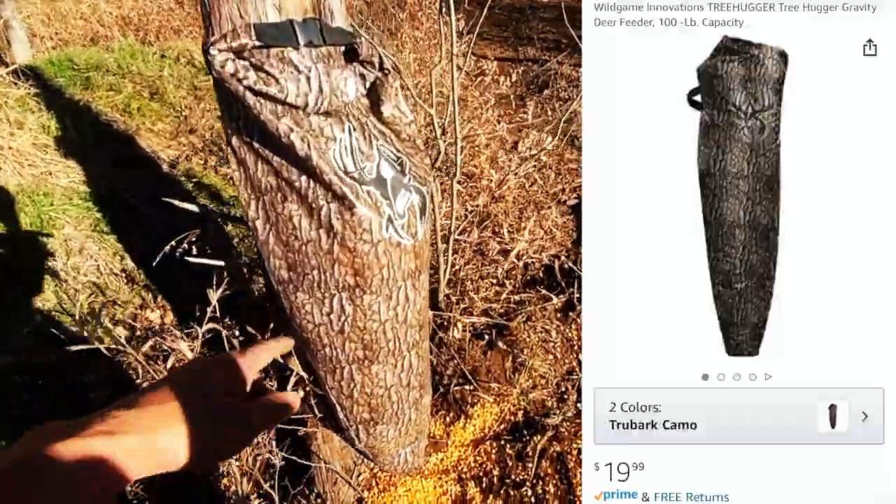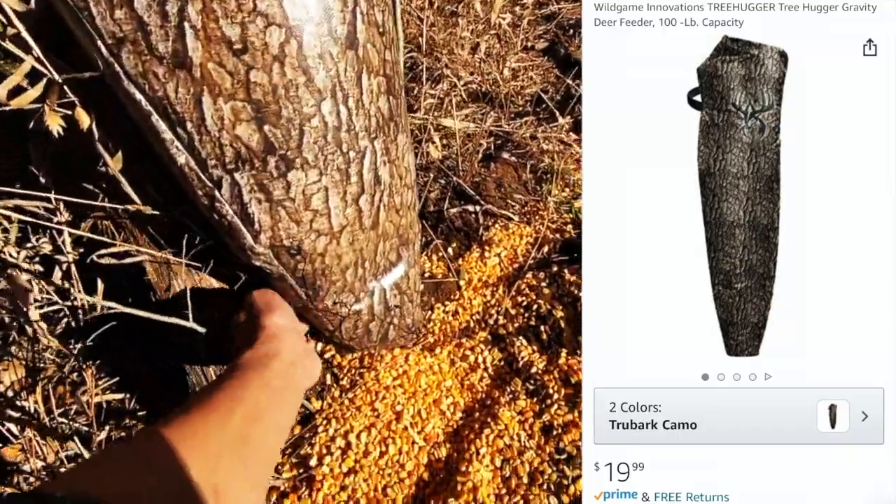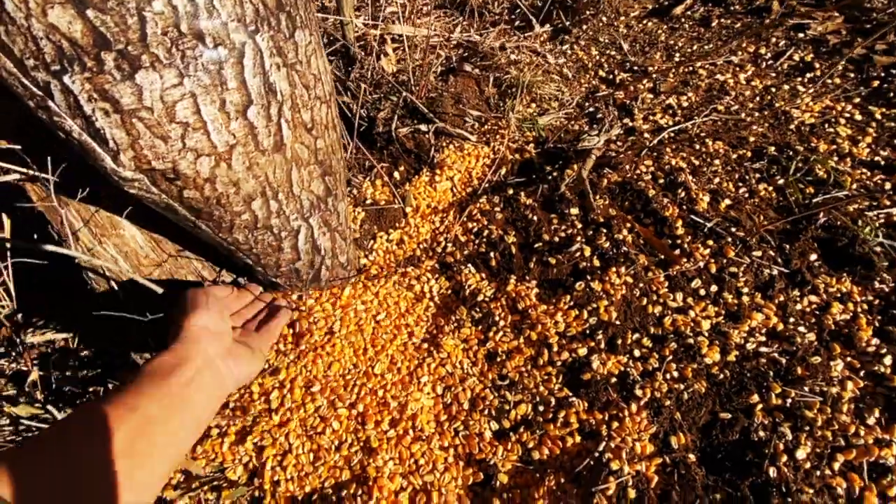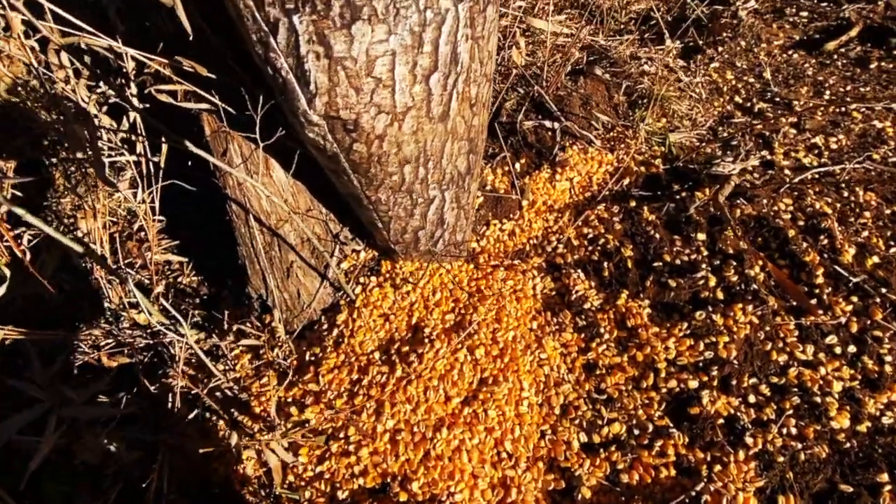The first time I attempted to use this bag, I lowered it too low to the ground because I didn't want the corn to spill out. But what that ended up doing was buckling the bag right here. It laid over so it wouldn't pour out. So I made sure this was high enough and kicked the dirt out underneath, so that if they start to feed, the corn will come out.